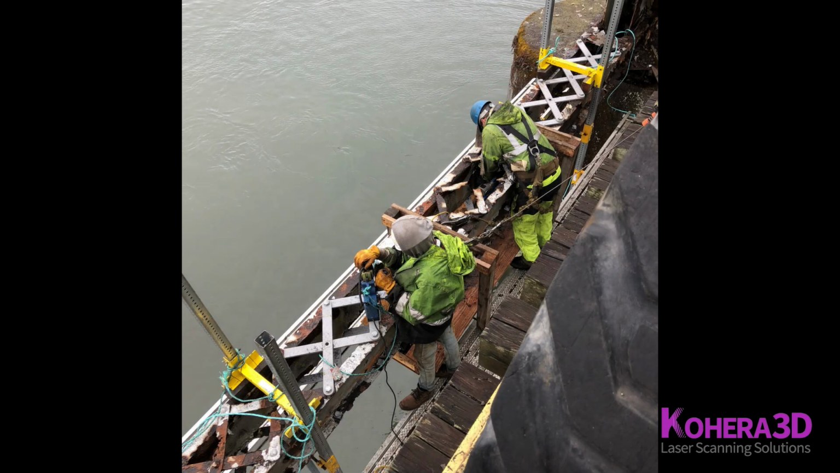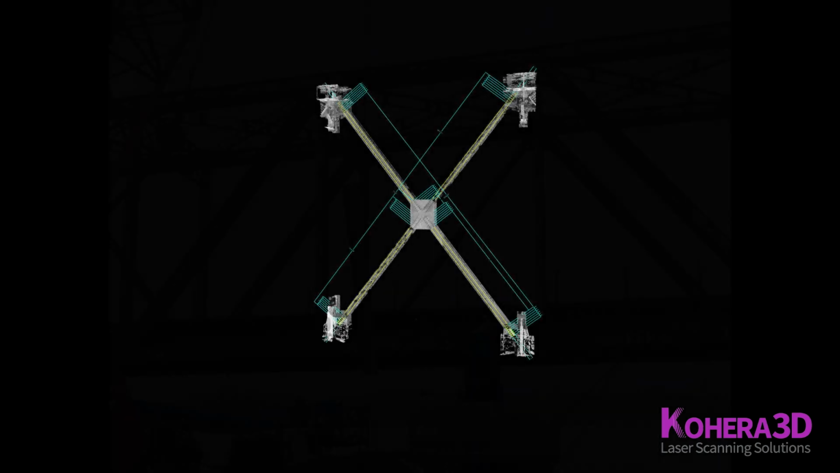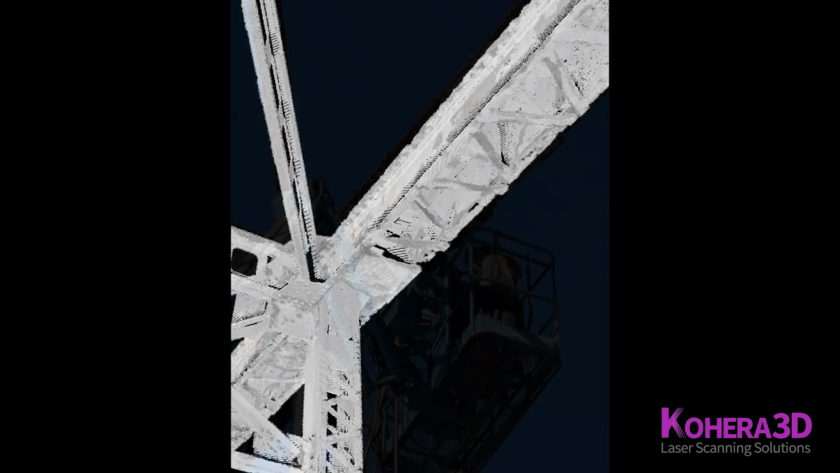Using the scan data to field verify steel fabrication drawings, combined with CNC programming, steel components are precision manufactured and delivered to the job site for installation by the crew.